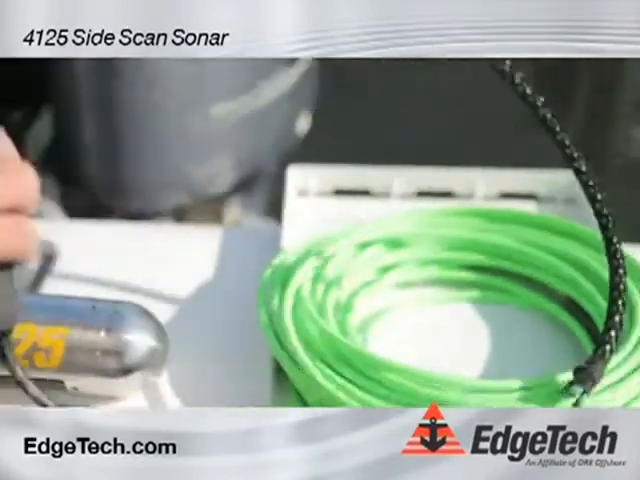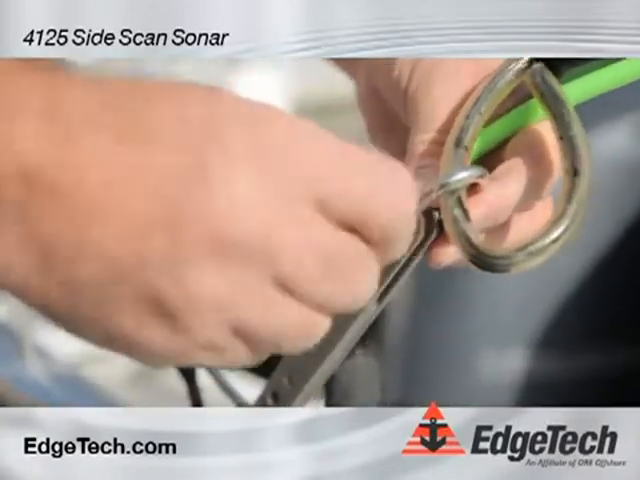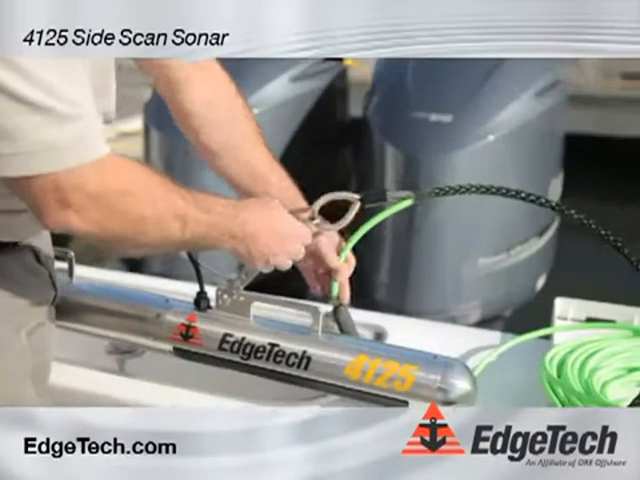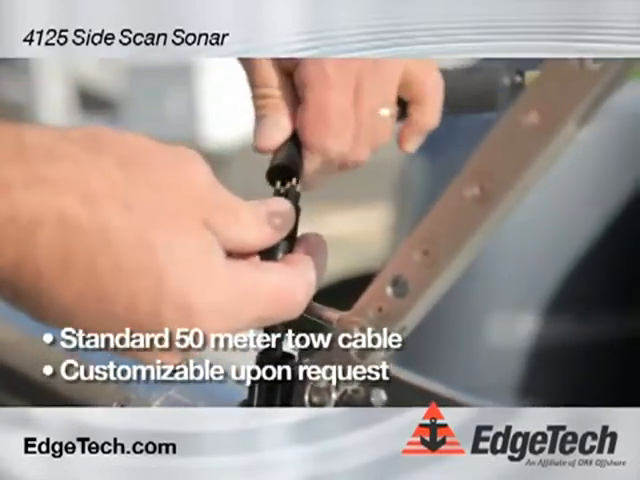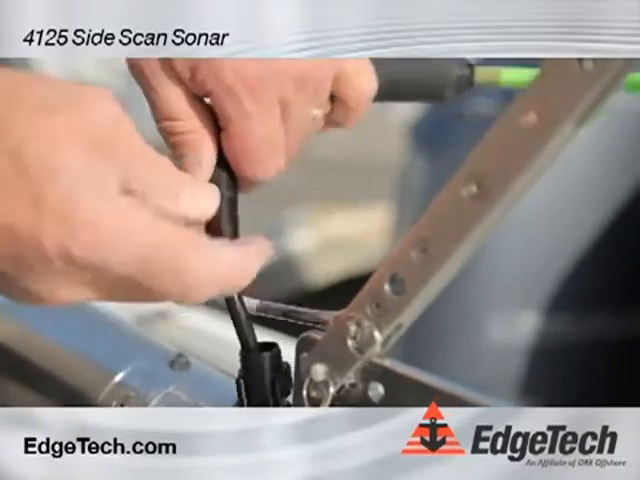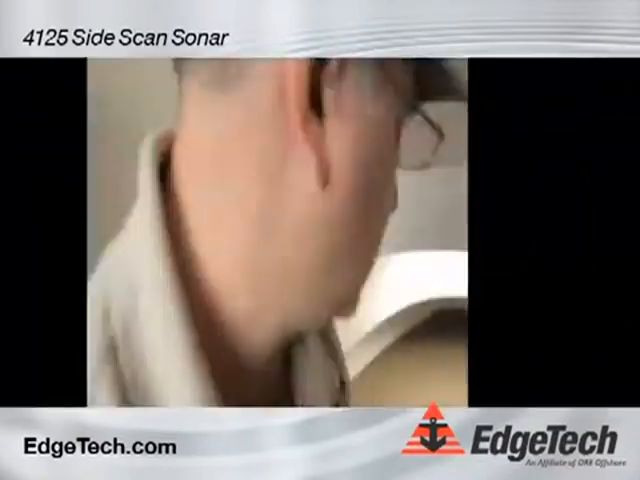So the tail fins are attached to the tail cone with a thumb screw, and the towfish assembly is now complete. Now I'm going to attach the tow cable to the towfish. First thing we do is attach the safety cable to the tow arm shackle. This cable comes standard in 50-meter lengths. Any length can be purchased by the customer upon request. The electrical connection is made with two wet mateable connectors, like that.